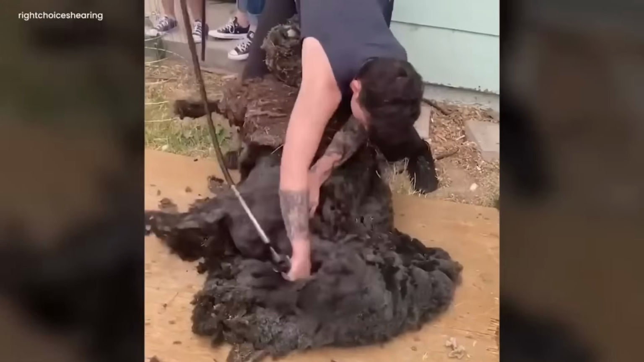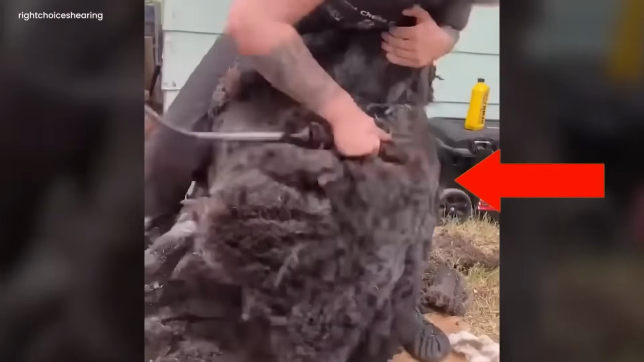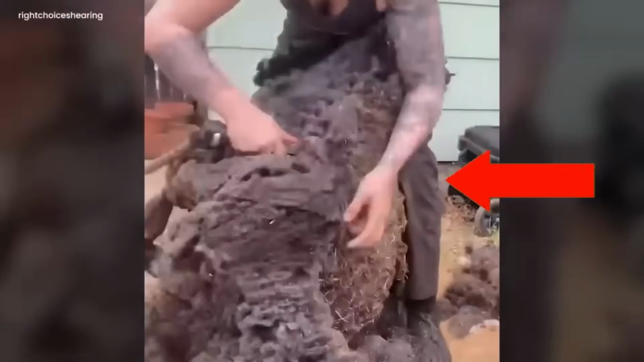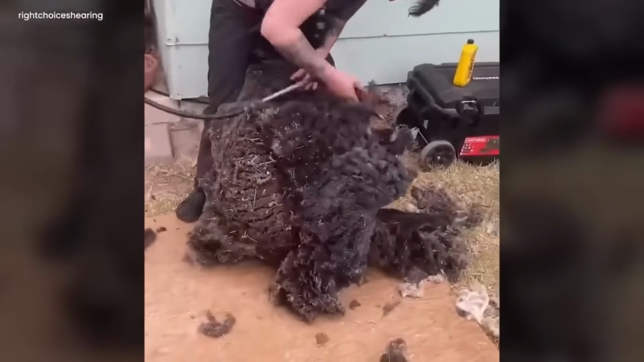The sheep, a big mystery, made it a tough job. Not easy for someone who's scared, but surprisingly, the creature stayed calm, as if it knew something magical was about to happen. During the cutting, a kind of magical dance happened between the person and the mysterious creature.